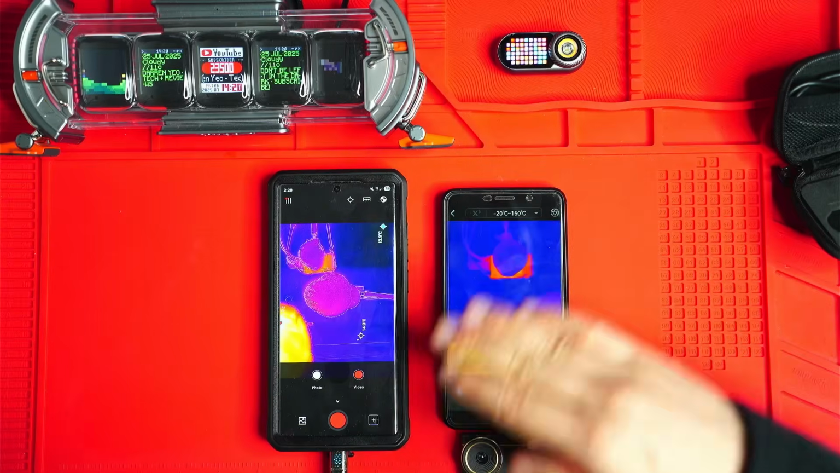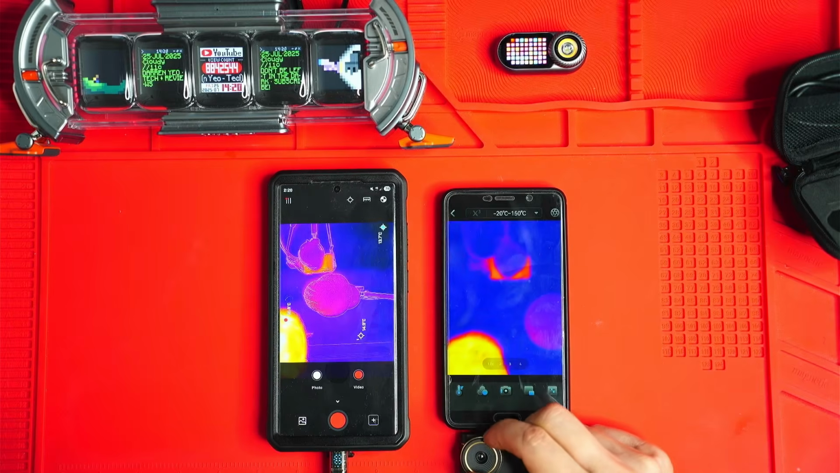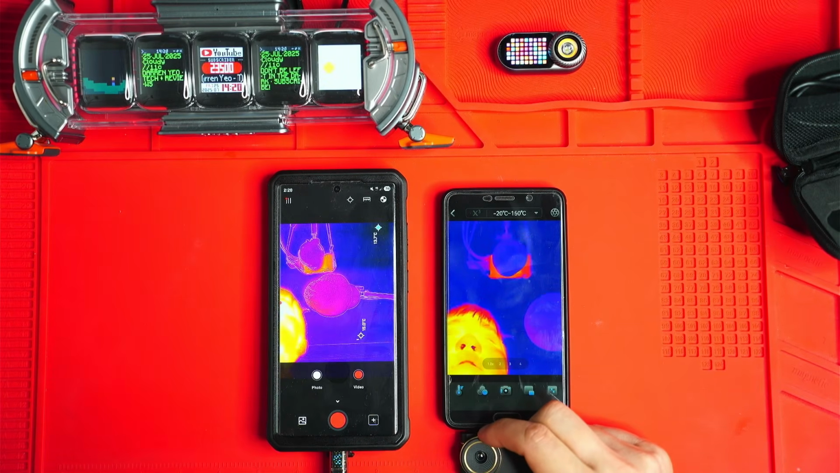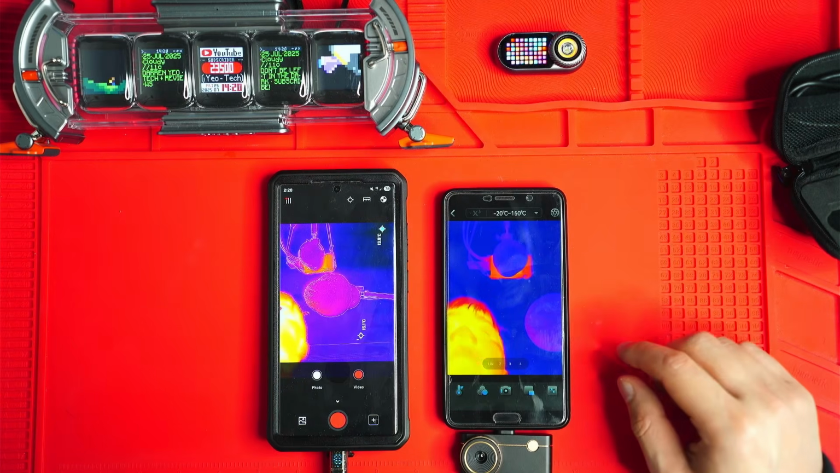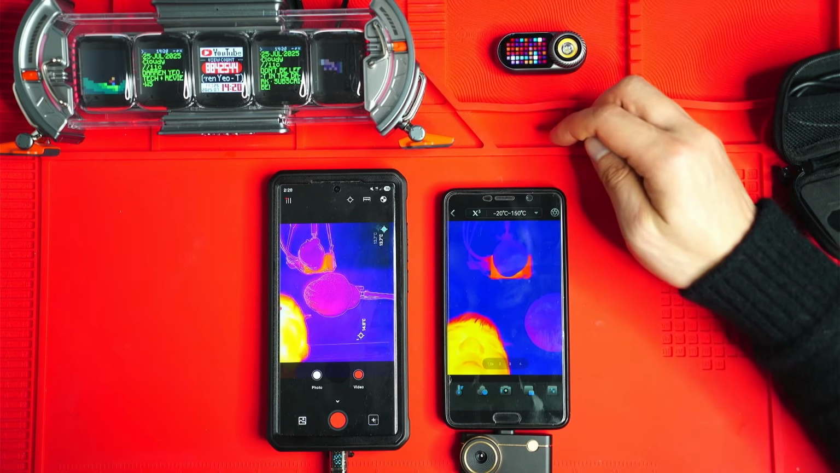Let's have a look at the ThermalMaster P3. And basically you can see here, if I just rotate this wheel on the camera, you can really dial in and get it quite sharp. Now this button here on the top is the X3 button. That's the upscaling feature there, so it makes everything sharper.